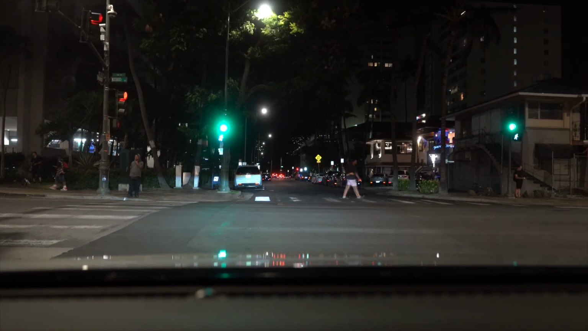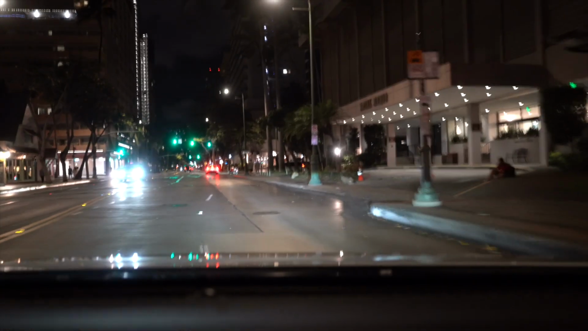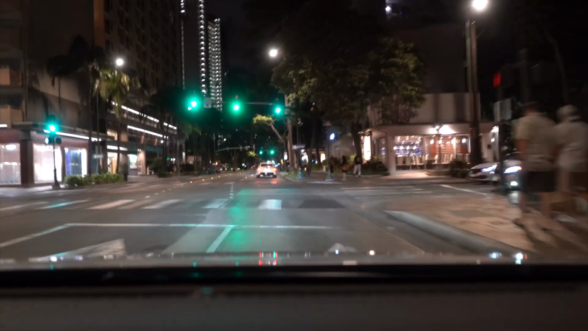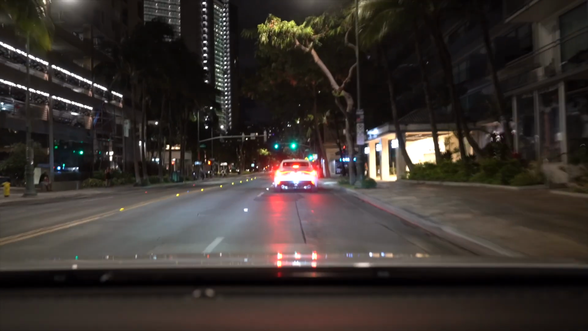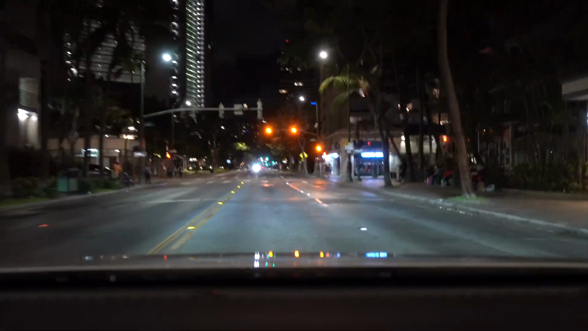Avenue again, and then let's go down there. Maybe I'll go down one more side street to see what's really happening. Alright, so I'm going to go down this one side street right here.